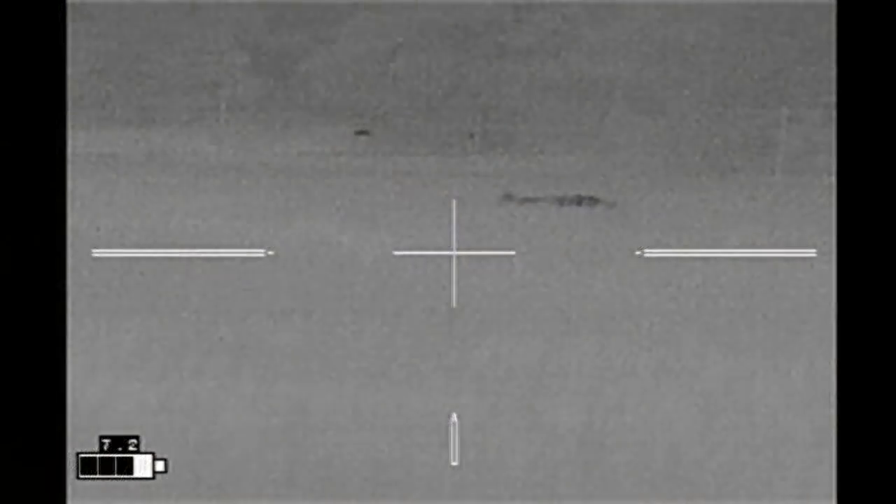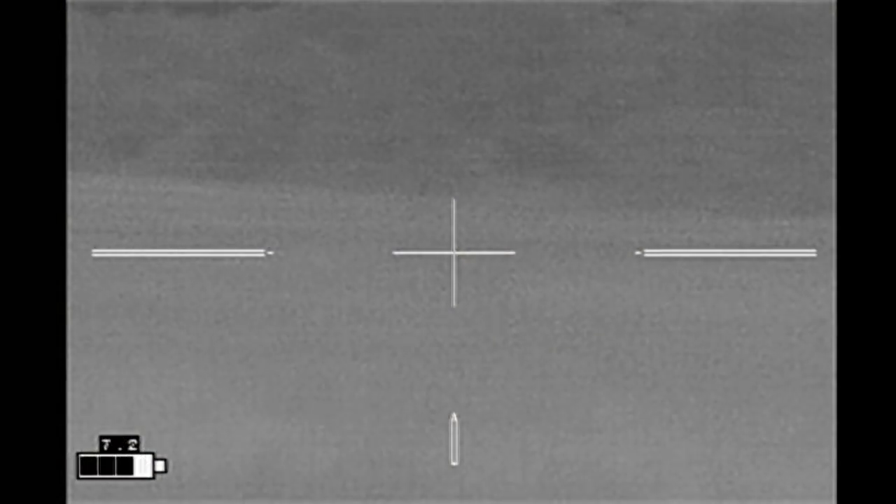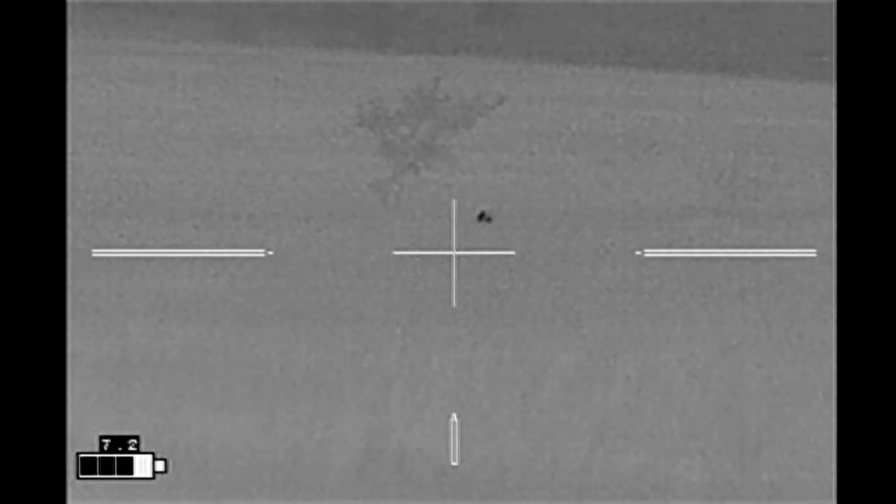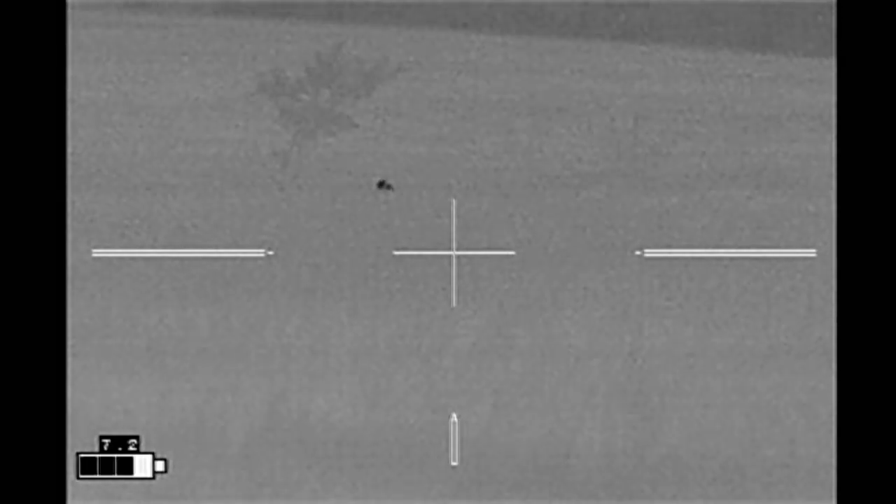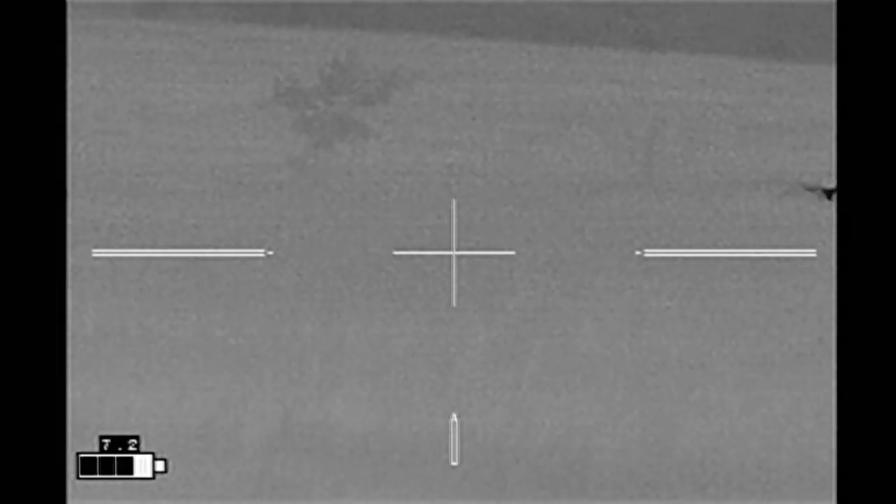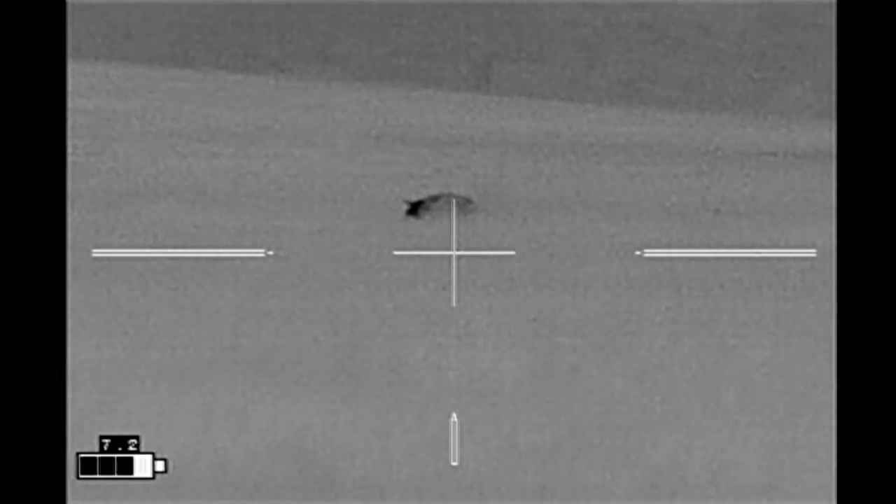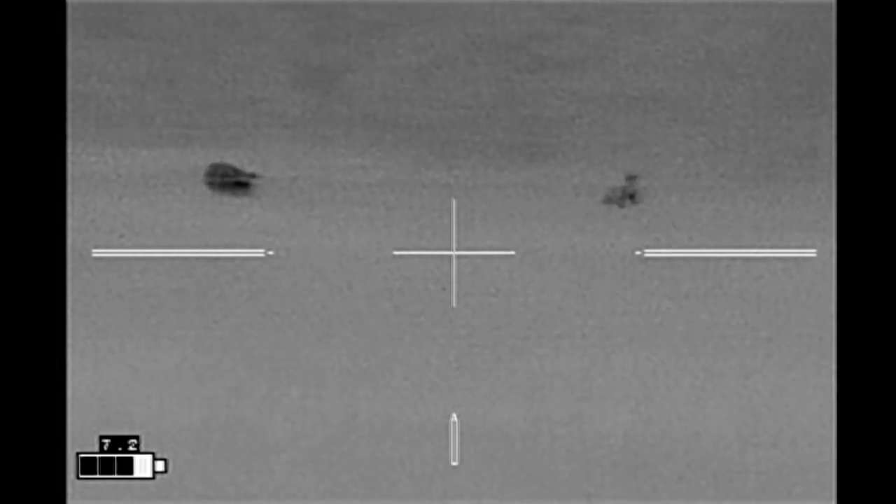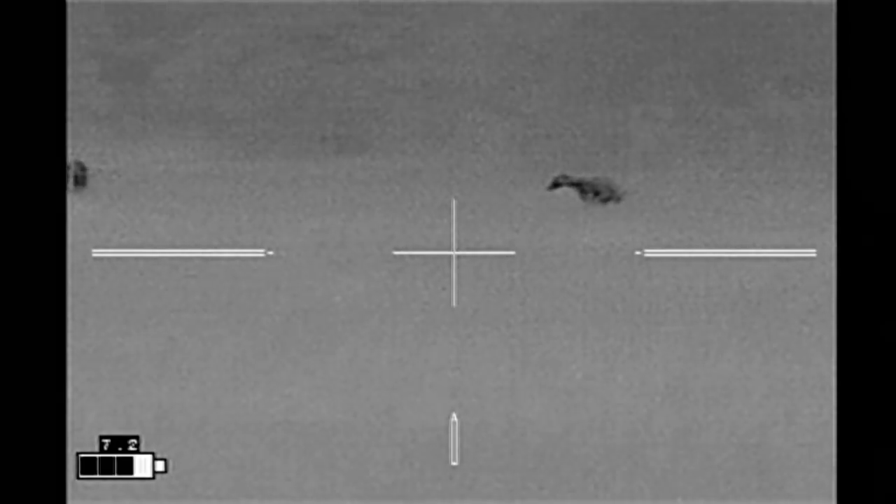We actually spent quite a while watching hogs on 2 of the neighbors' properties. And here are the last couple hogs coming in. There's a coyote there that you see, and watch this hog go after the coyote. And its partner picks it up here. Oh, they chased the coyote.